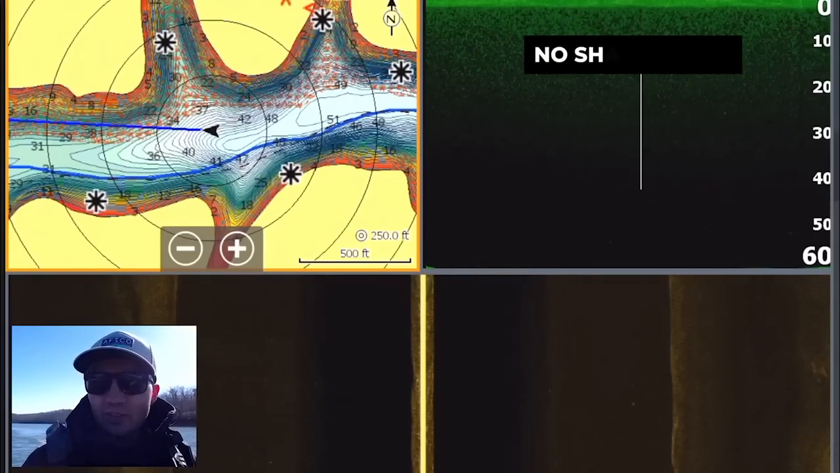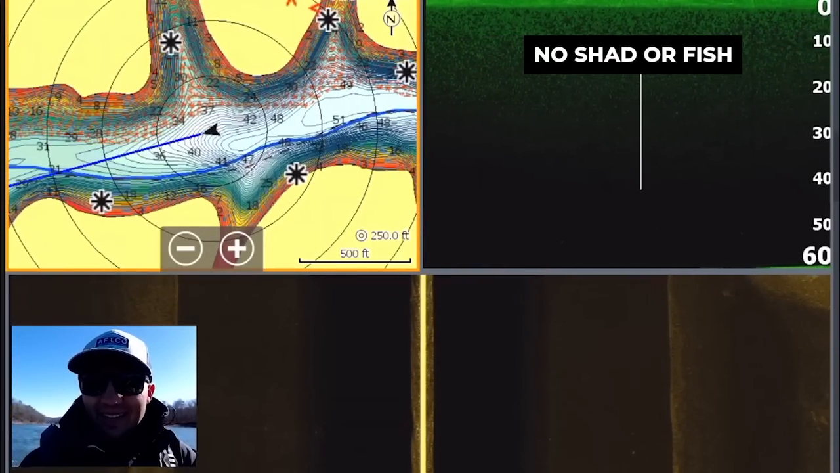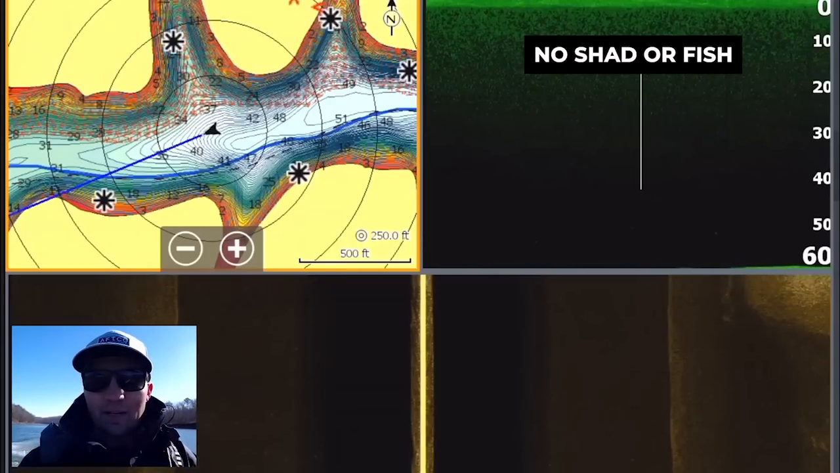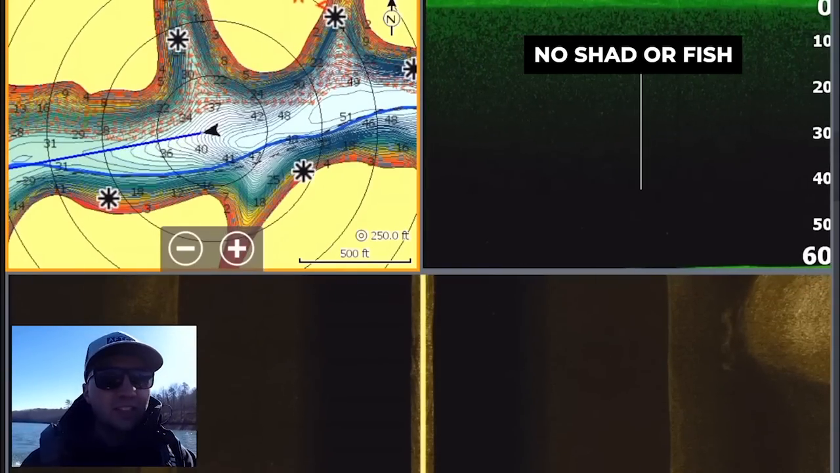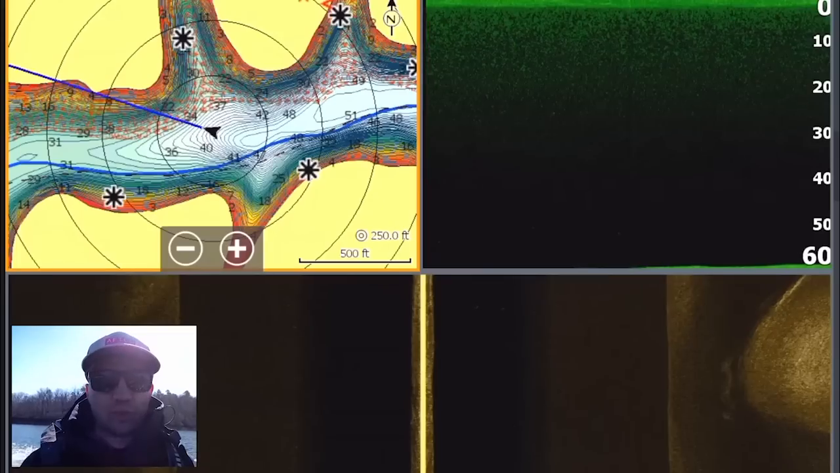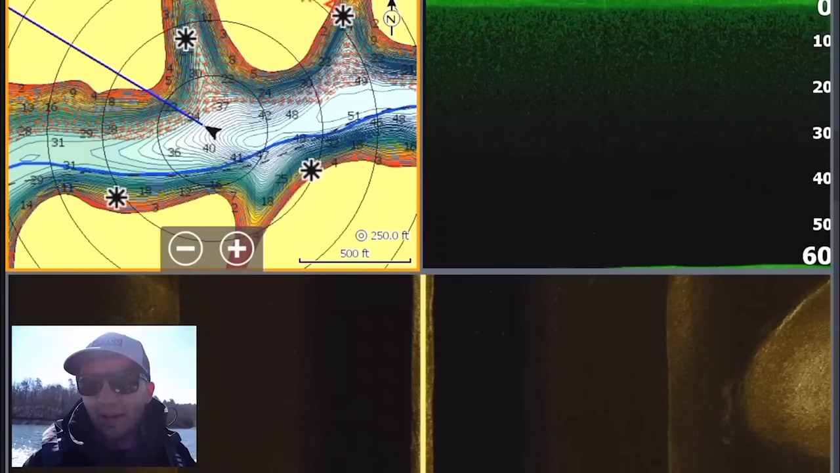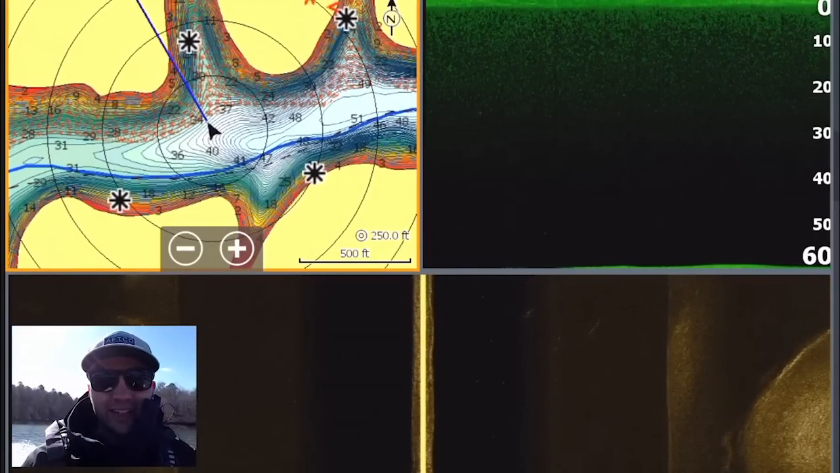But as you can see, there's literally nothing on the down imaging screen, nothing on side imaging right now. Doesn't mean that they're not out here, but I am going to start by graphing out here first because this is where the fish have been. I'm not going to get caught up though on if the fish are in their winter patterns, pre-spawn patterns, anything like that yet. I'm going to keep an open mind and just graph literally everything.